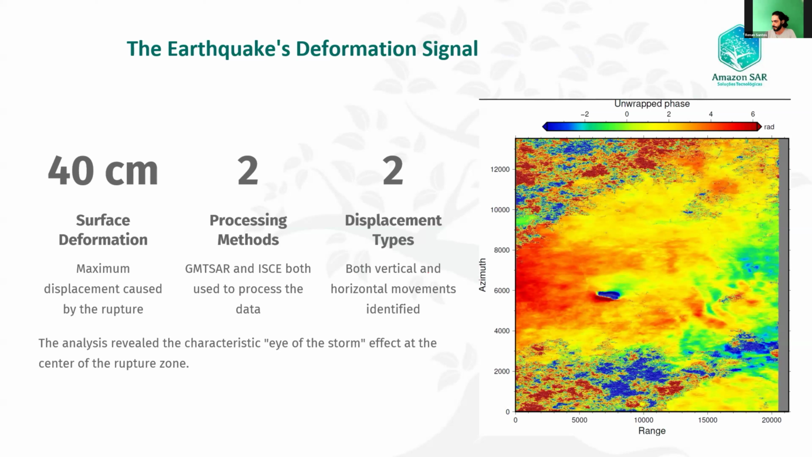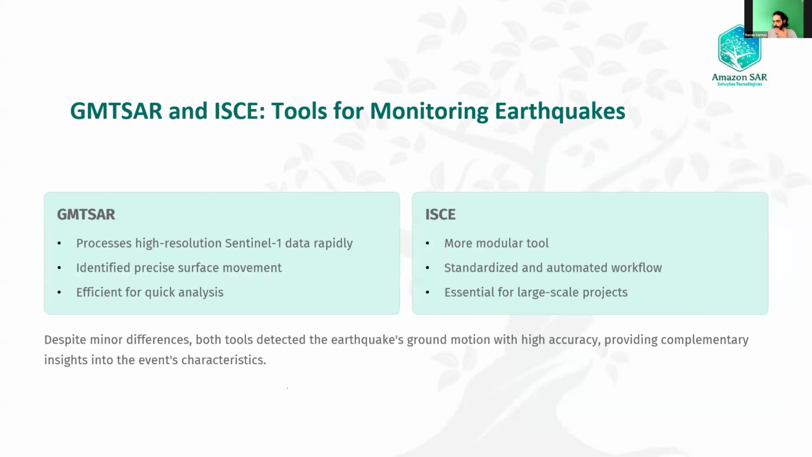There were two displacements, both vertical and horizontal movements identified. So it was possible to see the eye of the storm effect, the center of the rupture zone. Just to compare the two processings, GMT processes high resolution rapidly. I did this process in just one day, so it's pretty interesting.